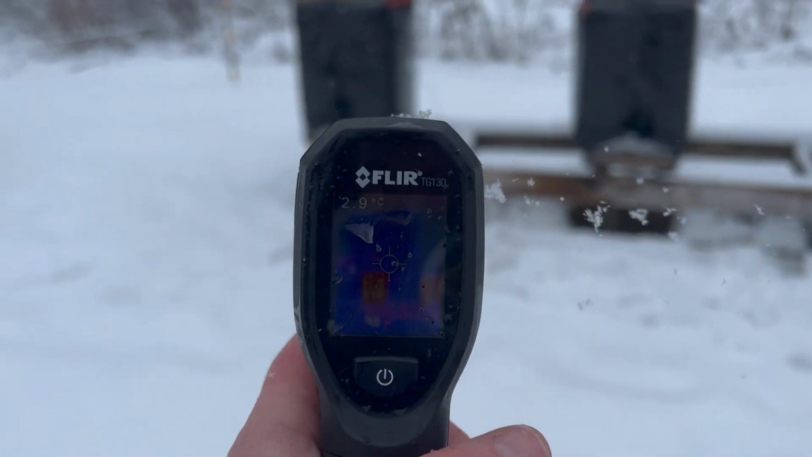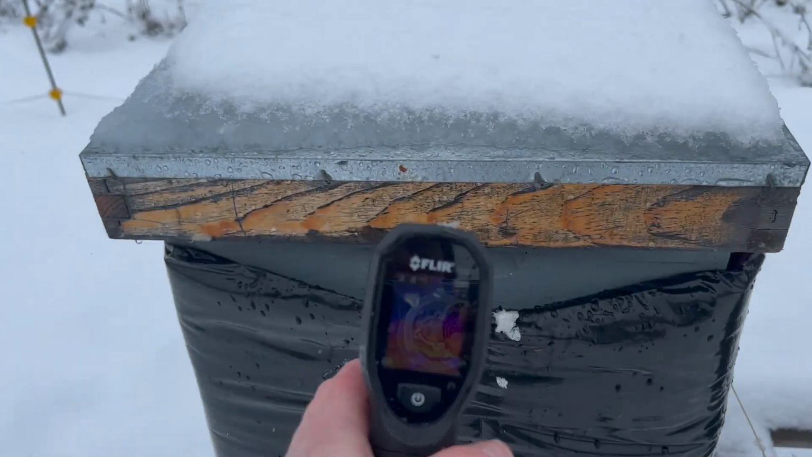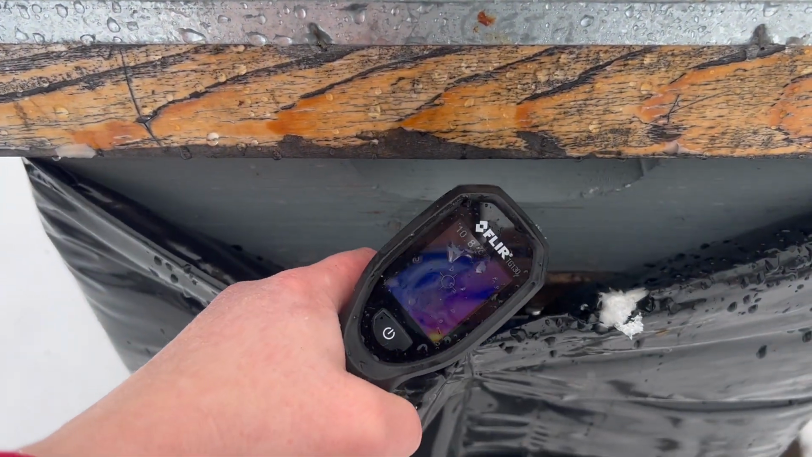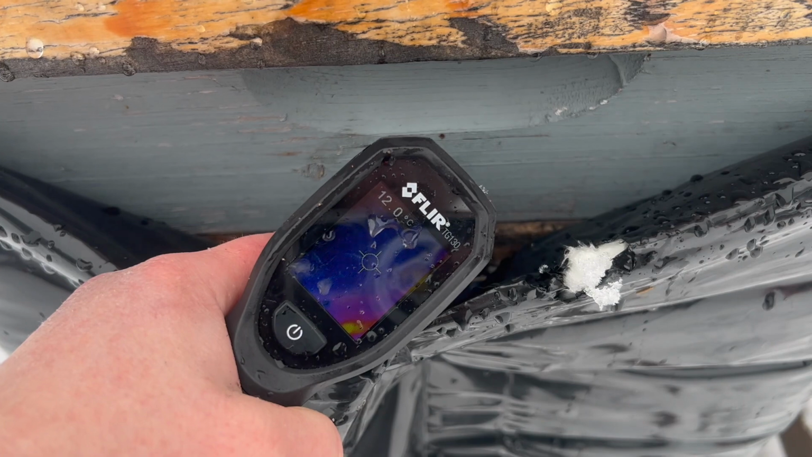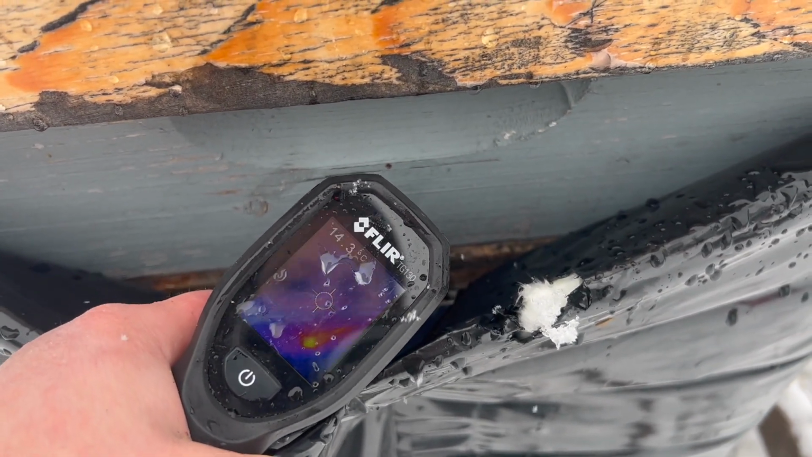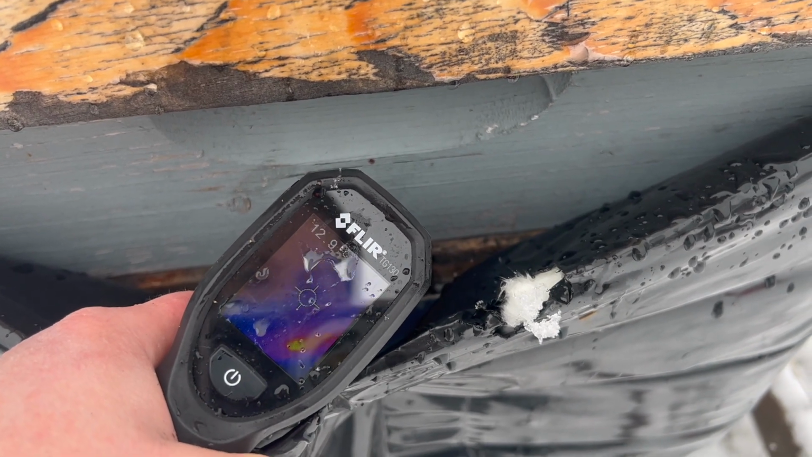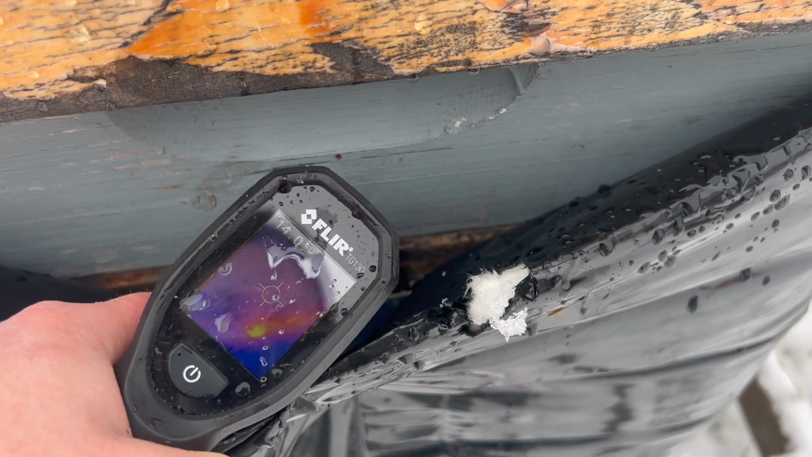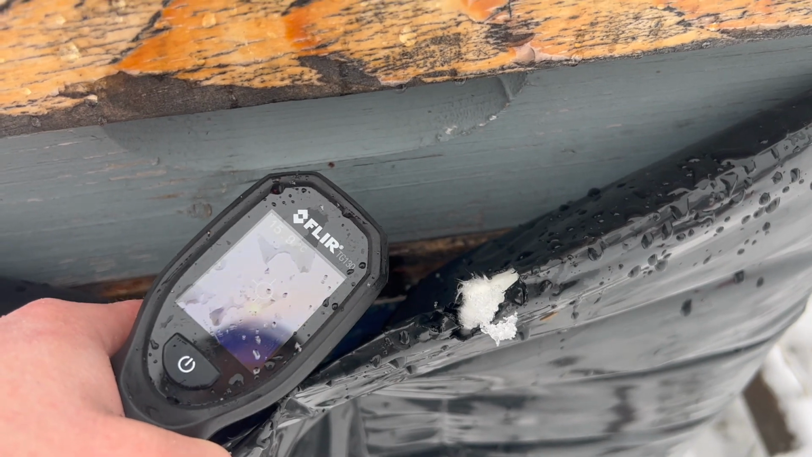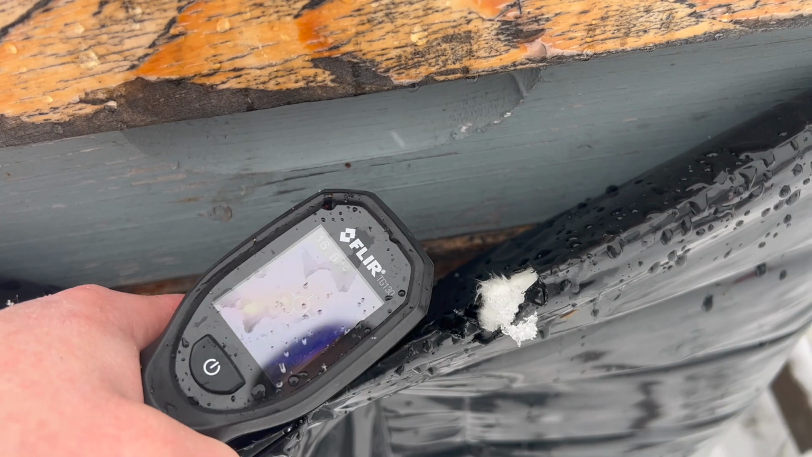But if I go right up to an entrance here and shoot down into the entrance, I can watch that temperature creep hotter. Oh, this is hard to do with the camera in my hand, but there you go. You can see it's getting up into the teens. This is Celsius, so considerably warmer if you're in Fahrenheit. But that tells me that there is life in this one.